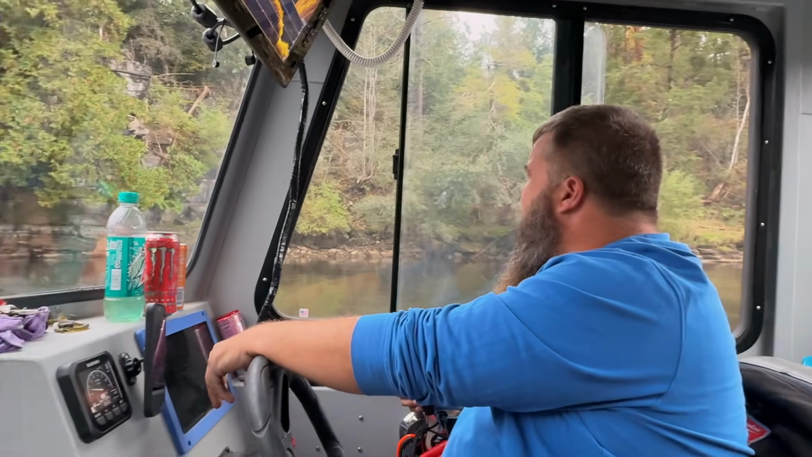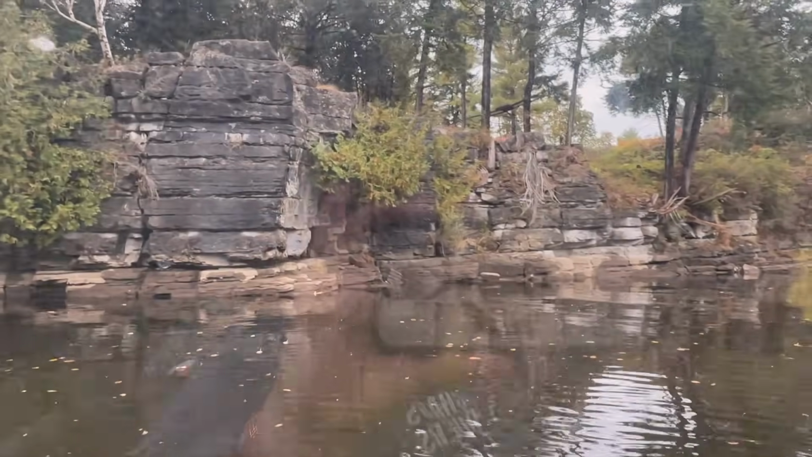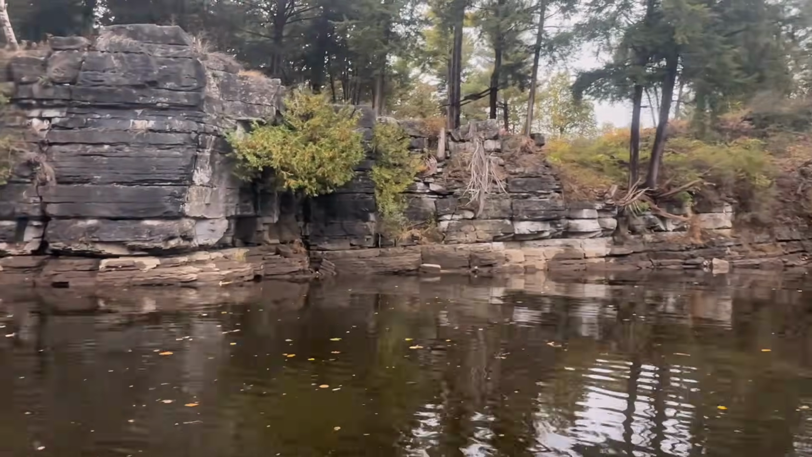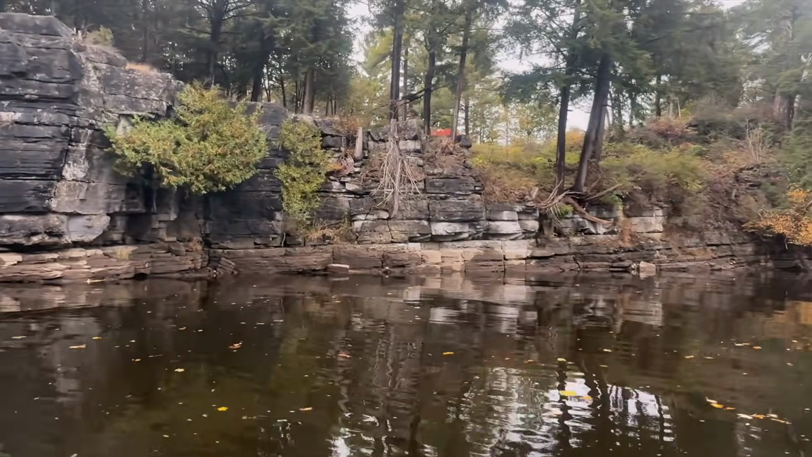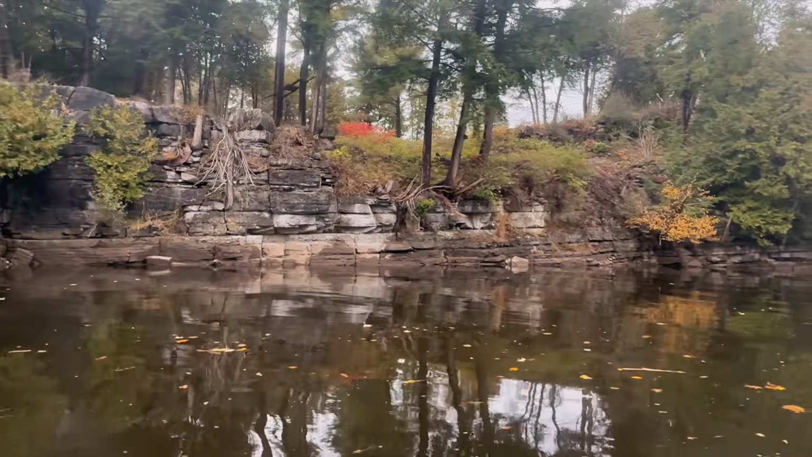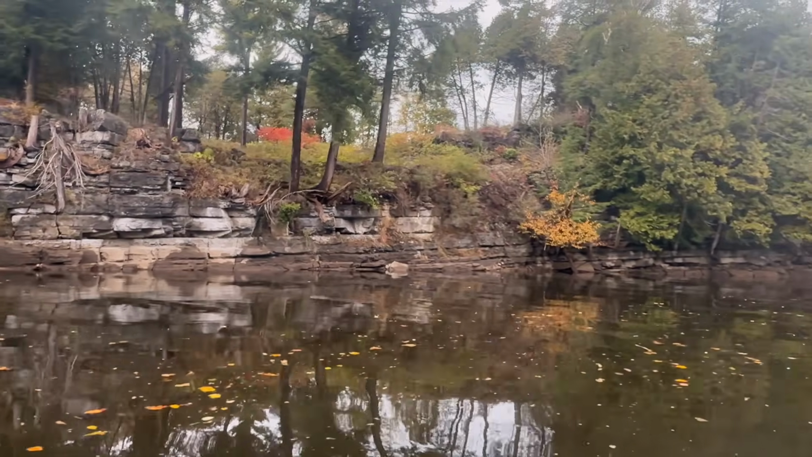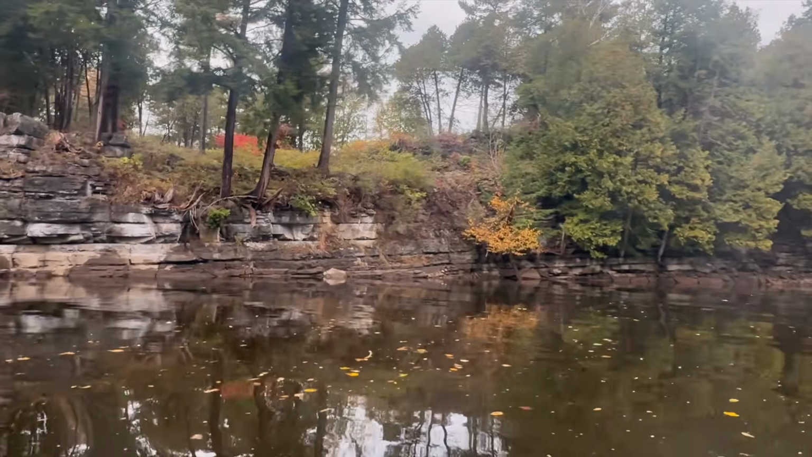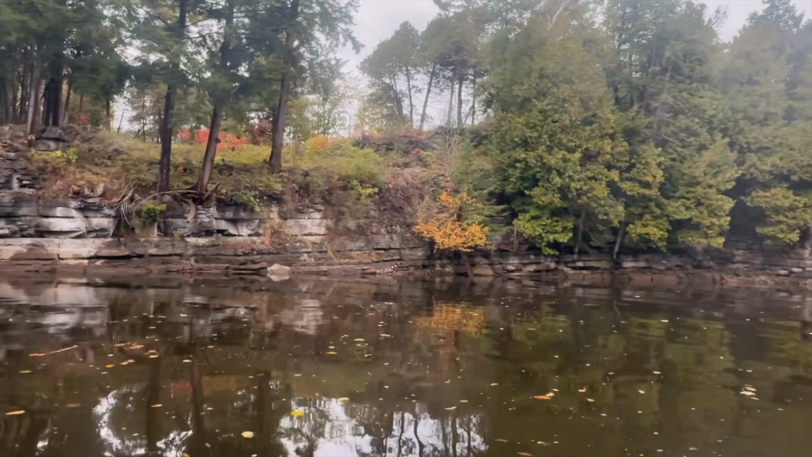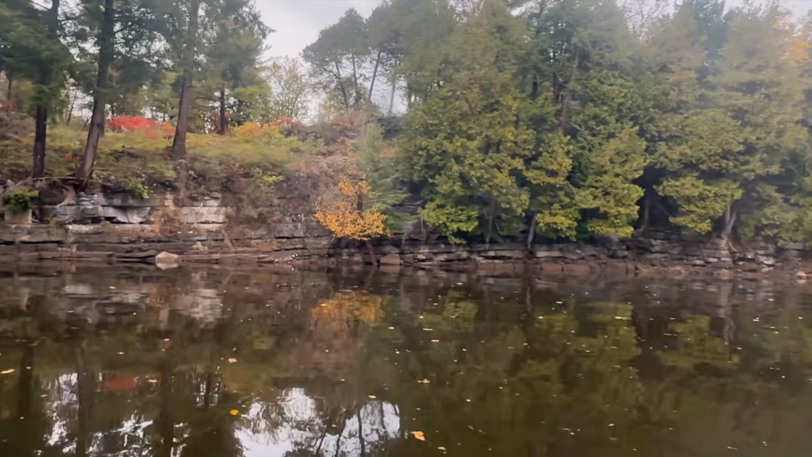It's weird. Just a lot of stuff there. I don't see how I could have gone up the cliff there. I can't find anything. We'll probably put the live scope down when we go back over it. It's a beautiful place.